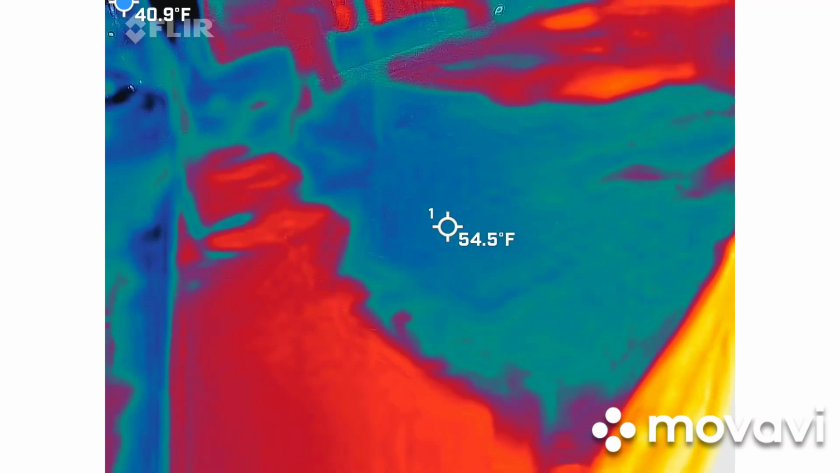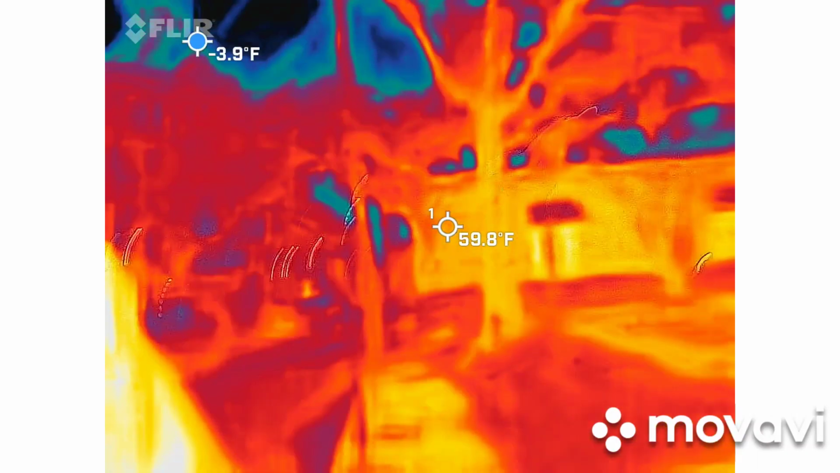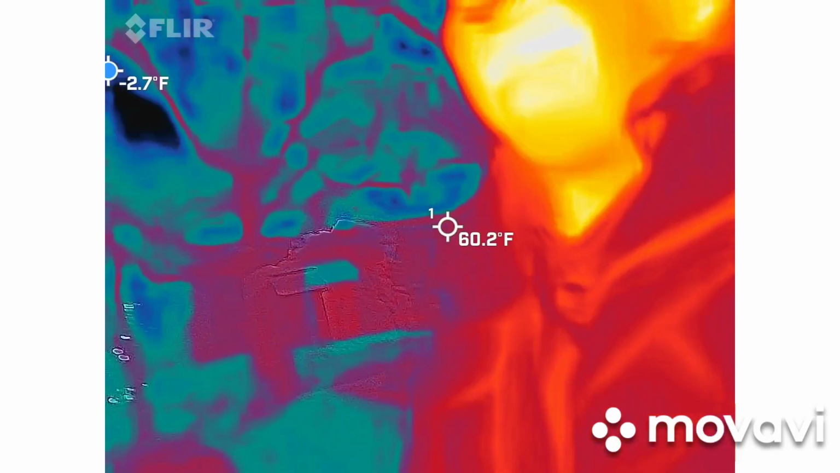But again, this will kind of give us a good eye shot. When it's square, it's recording. I do start the recording at the very beginning, so you have that kind of tutorial. It's going to go to you. Let's get you set up.